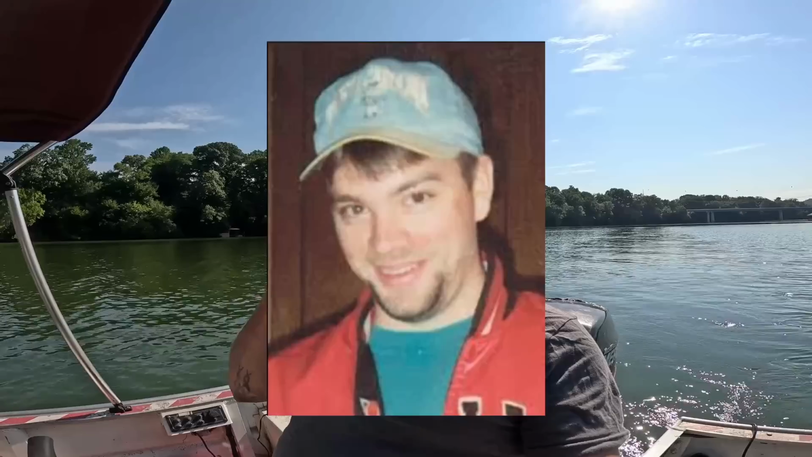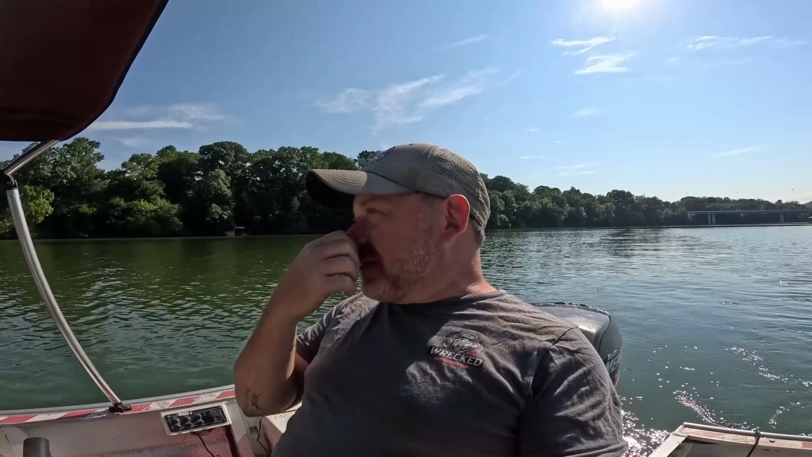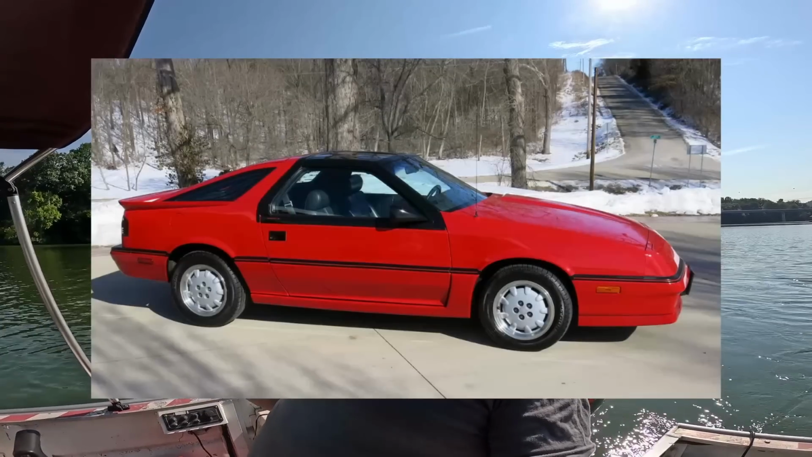All right, we got the boat in the water, started today's search. Today we're looking for Bradlee Webb, and he went missing back in 2000. About 10 miles from here is where he was reported missing. And he went missing in a very unique car. This is like a late 80s Dodge Daytona.